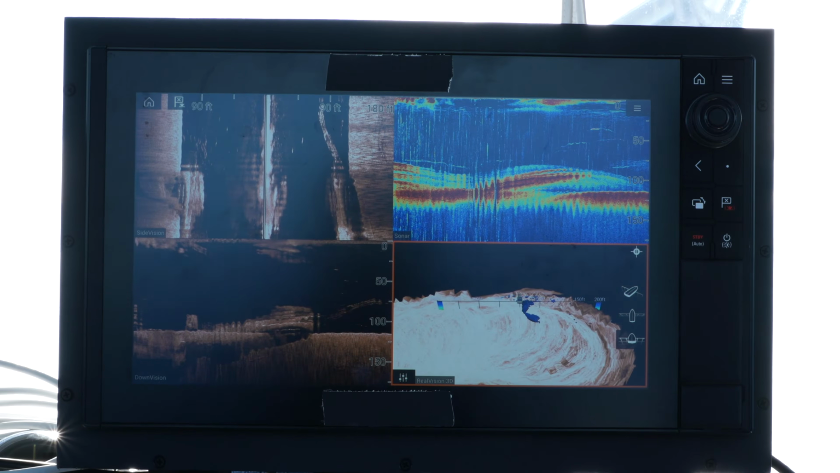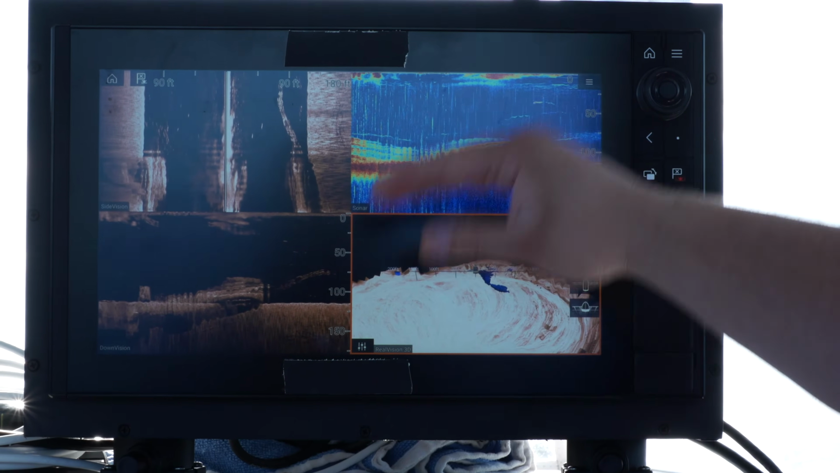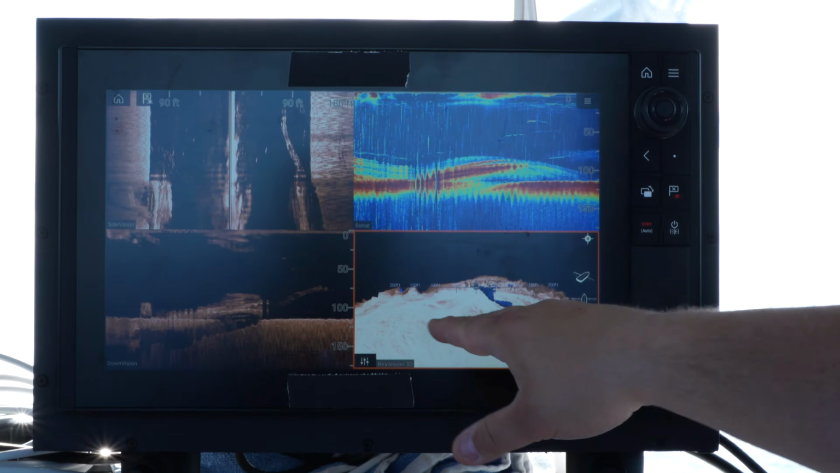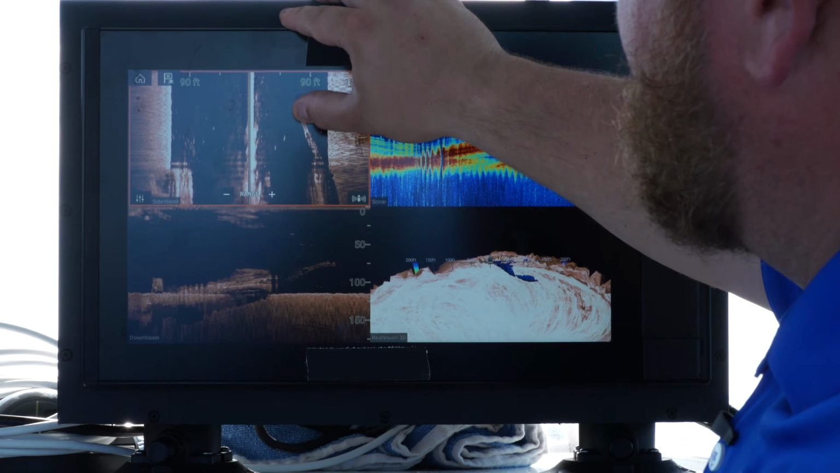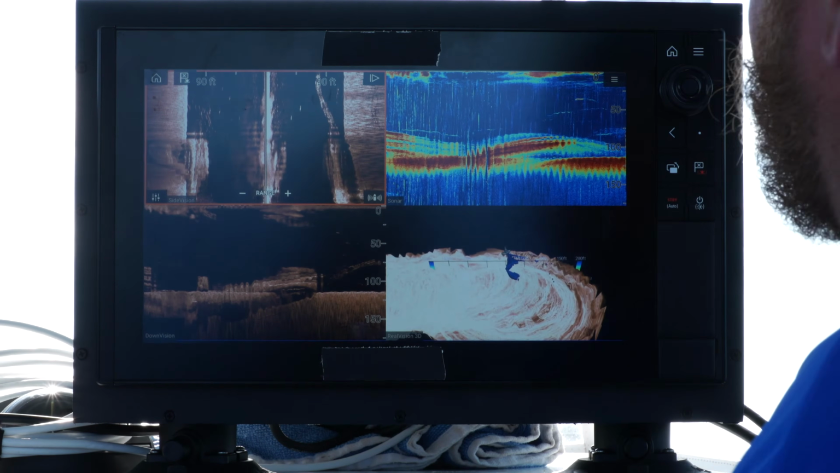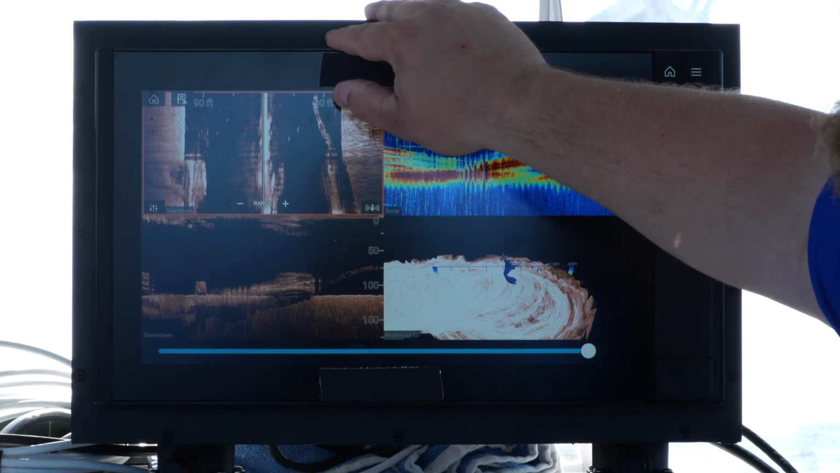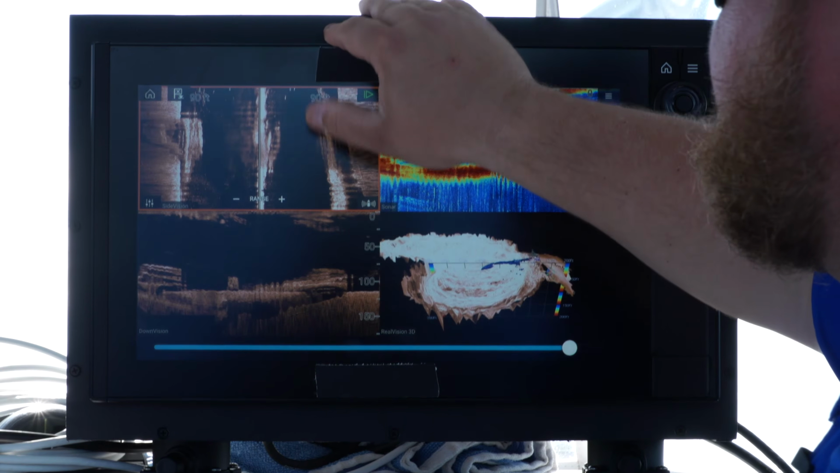All right, so we're looking at the screen here on System C. Same setup as before, side scan, down scan, our high frequency sonar, and our 3D. What we're gonna do is look back here just a little bit. Guess we're not gonna go back. Here we go. Try and show y'all what we saw.